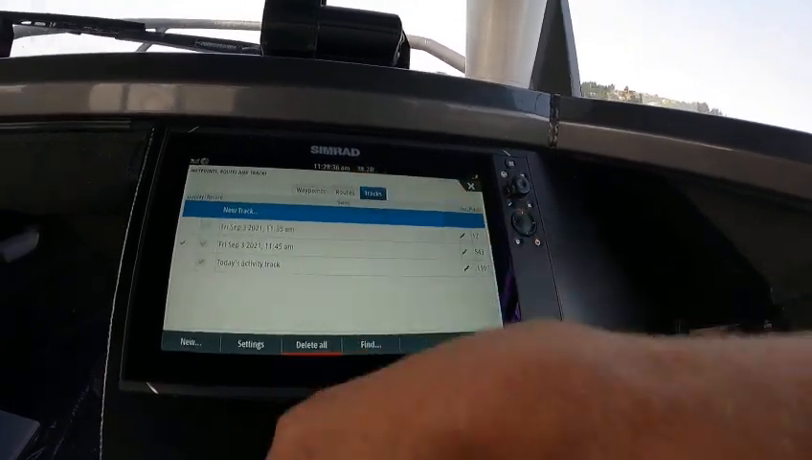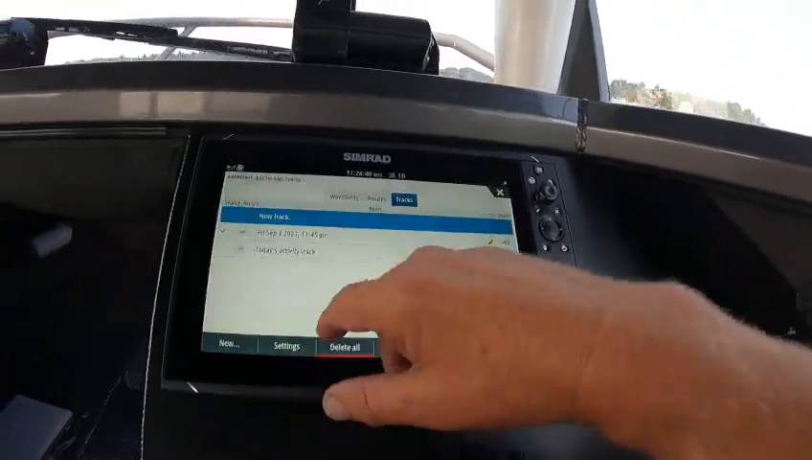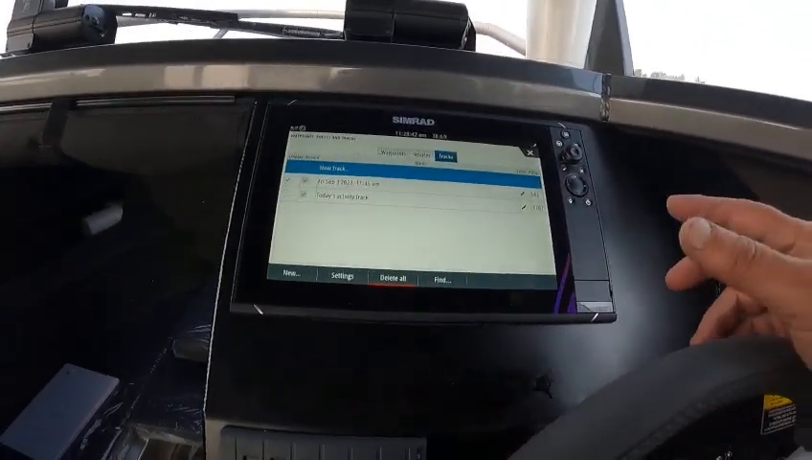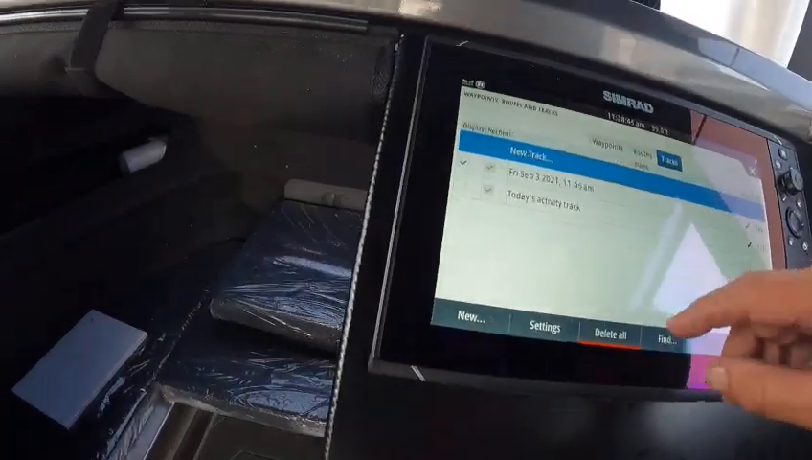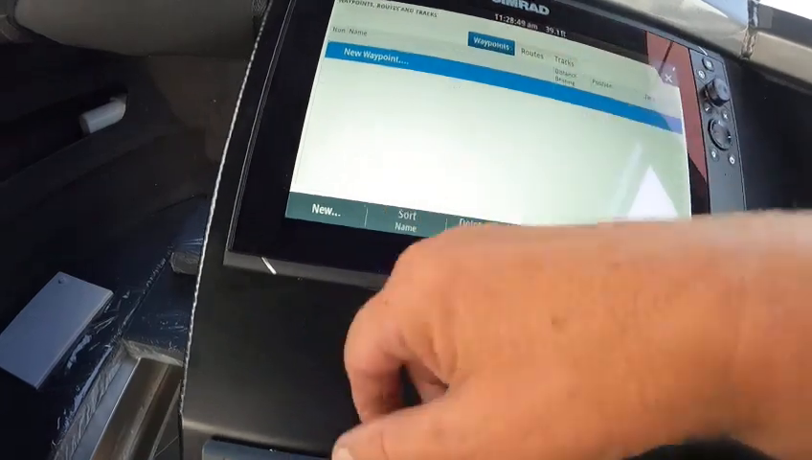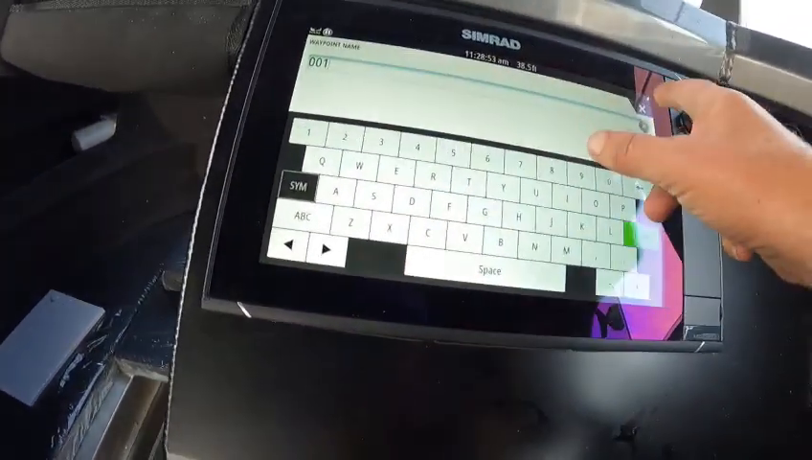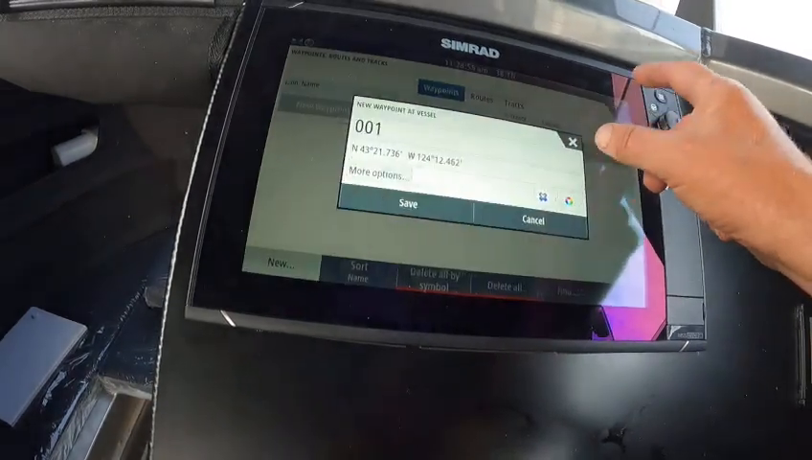Okay, you can go to your tracks. Now, you can delete all, but you cannot delete the ones that we got in here for today. They won't let you delete these tracks for 24 hours at this time. You want to set a new one, you just hit that there. Waypoint, same thing, you hit new. And you can name the waypoint whatever you want to name it.